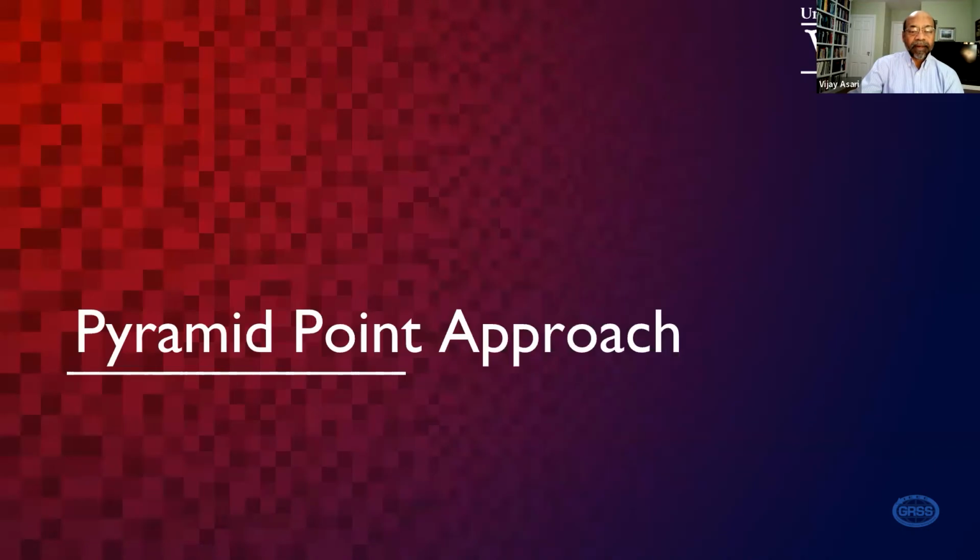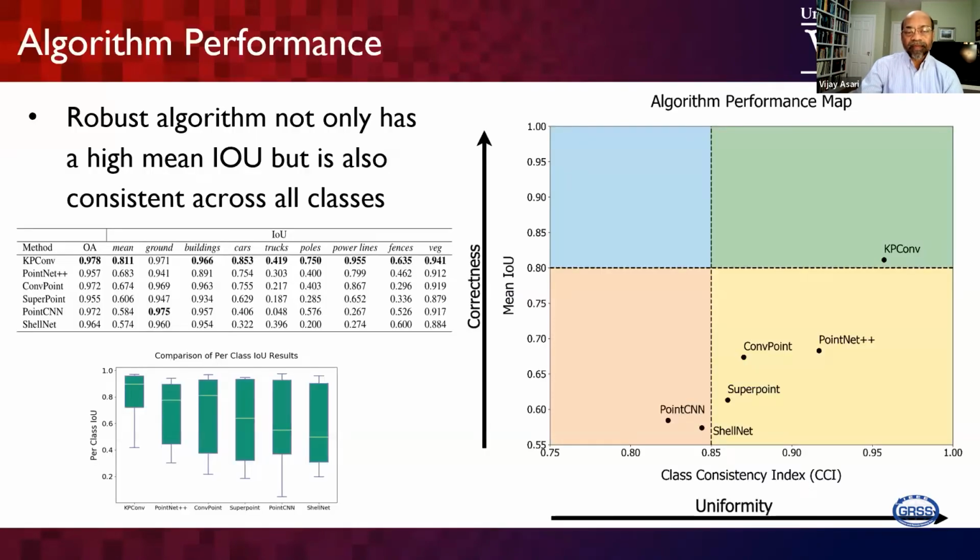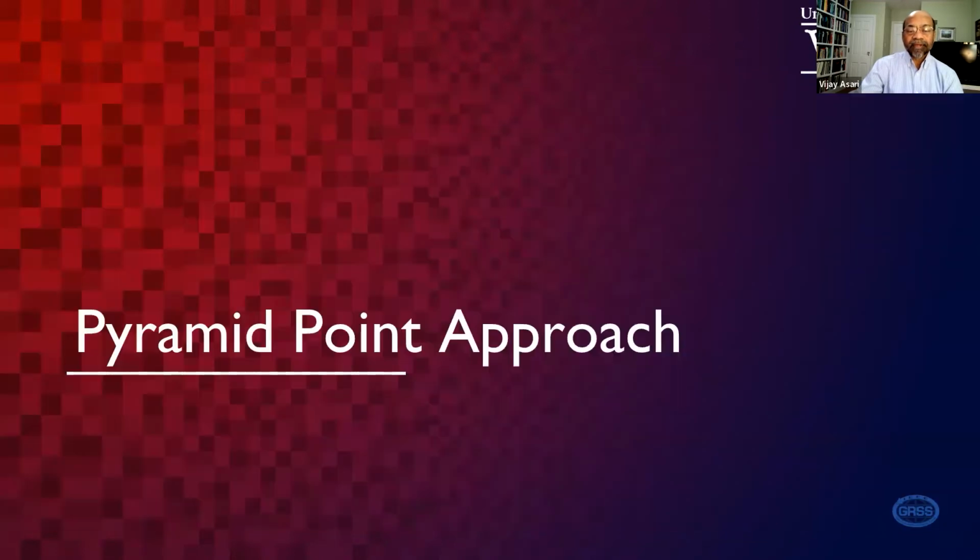This is actually the problem where we found the class consistency index improvement to be one of the motivations for building a slightly improved architecture.